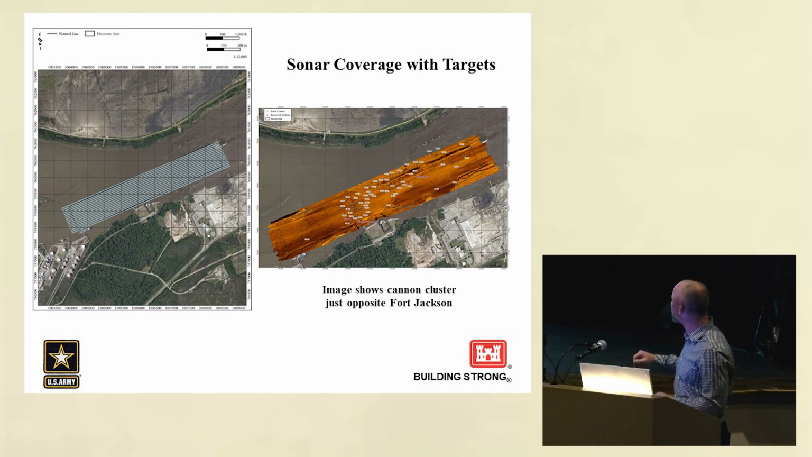This illustrates what we call the discovery area. So Andrea talked about the area towards the southwest where we found the cannons, or where they were recovered, and then further down river, which is northeast in this image, they had the wooden artifacts. So we created a survey cell to run those sensors and just to cover the entirety of the area. If there was anything out there, we wanted to find it.